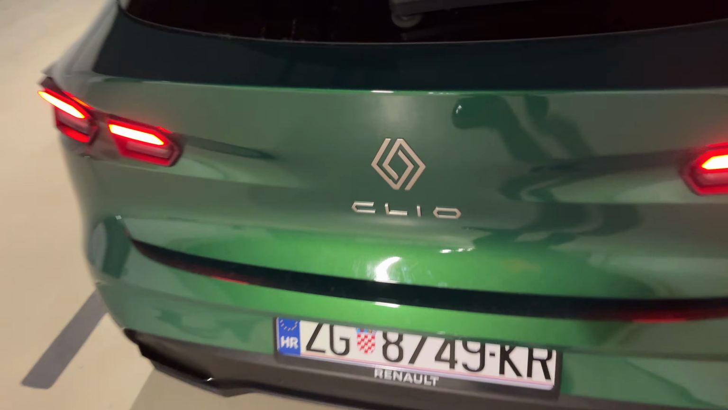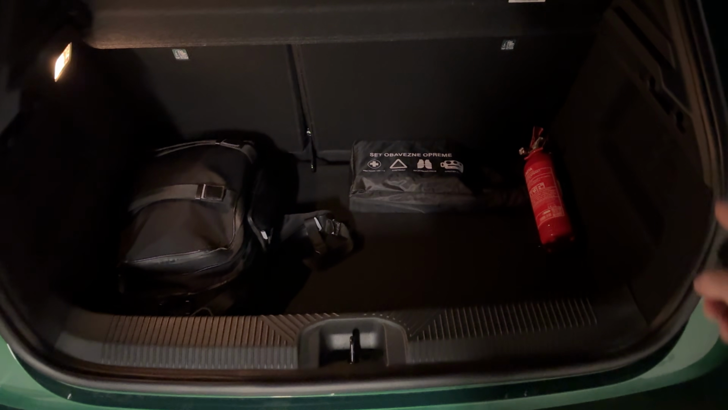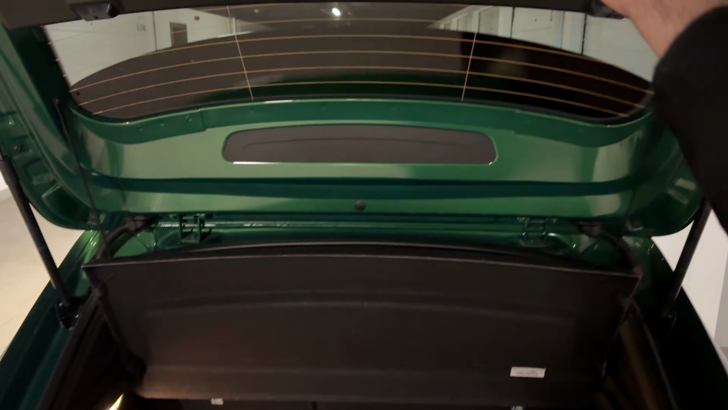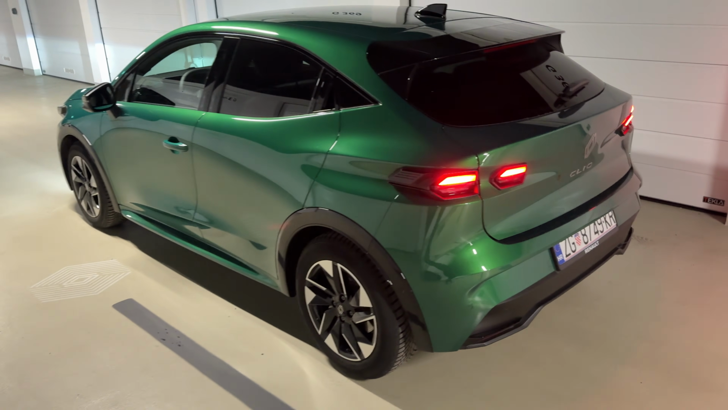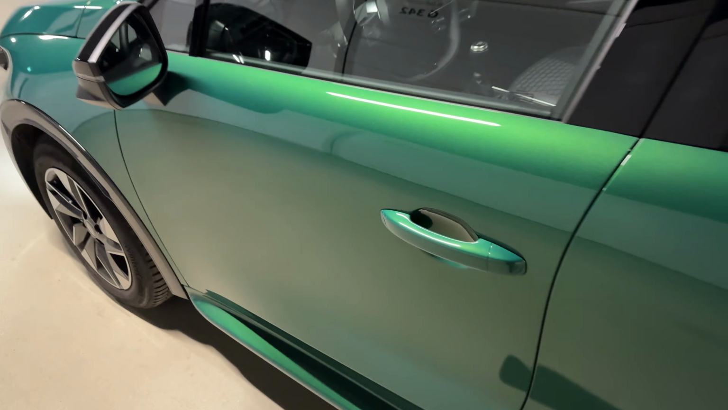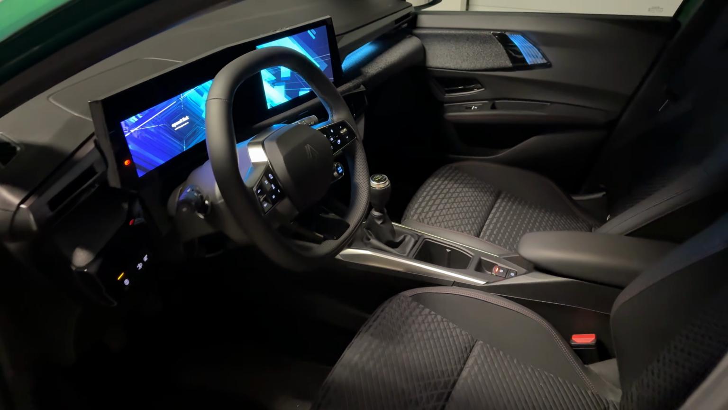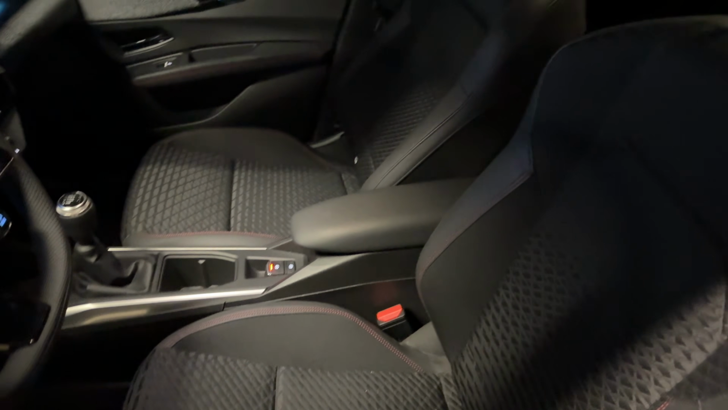Now, trunk space is very big, so 391 liters. And also, look at this, we have the spare wheel, not something that you often see in modern day cars. Now we are ready to go on a drive, and the model in our video is the petrol version. And now we have the keyless entry, so it locks when I go away and then unlocks when you approach it. Manual transmission, these are the seats.